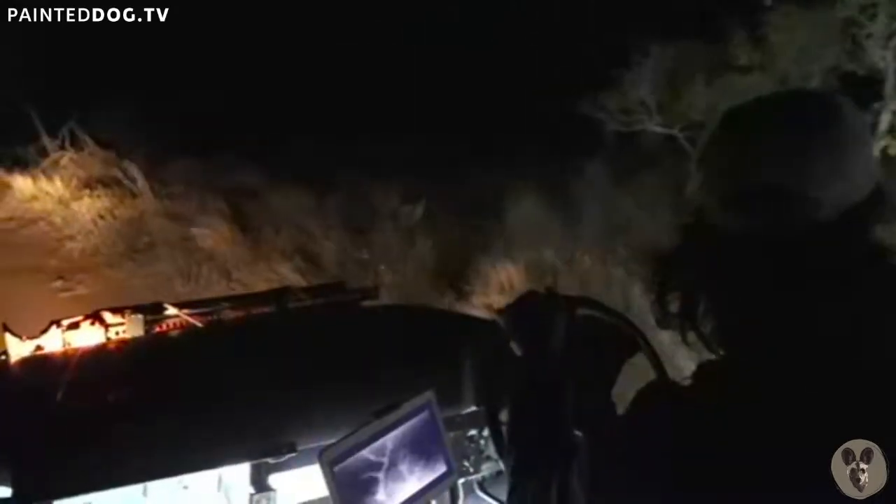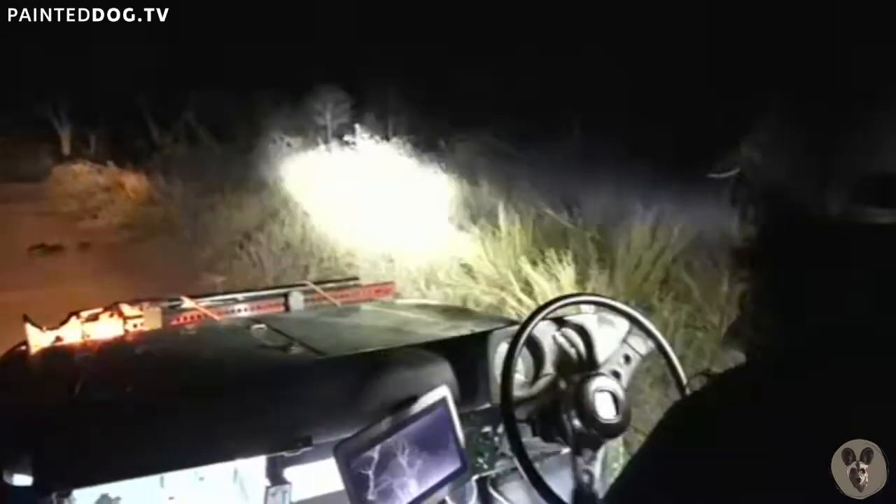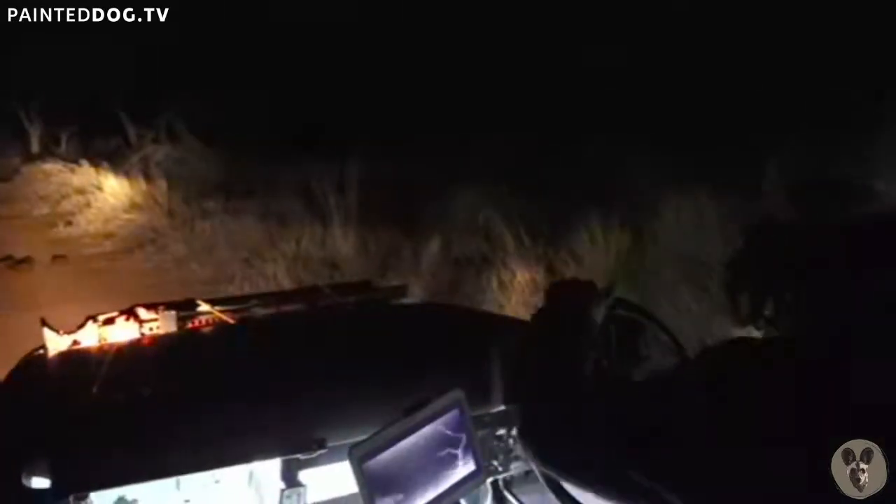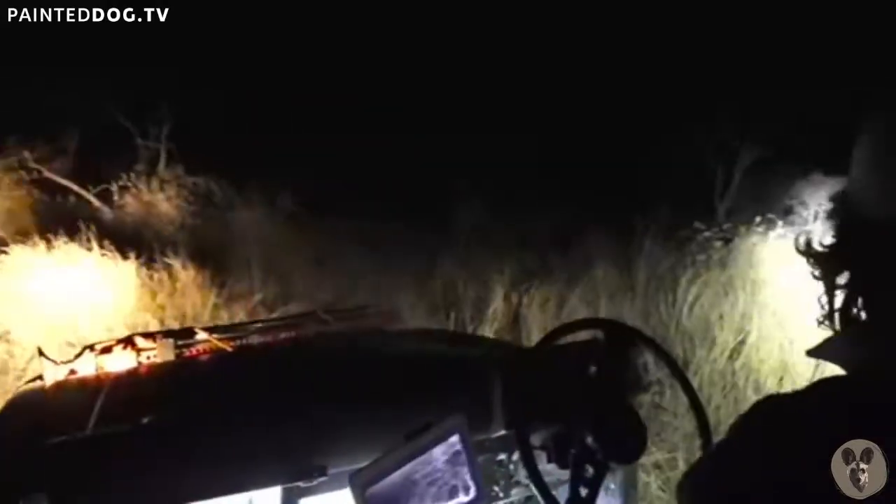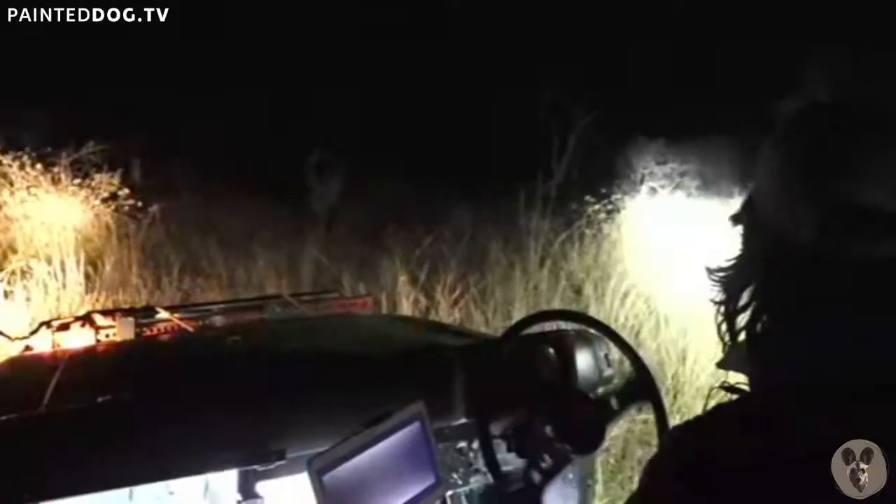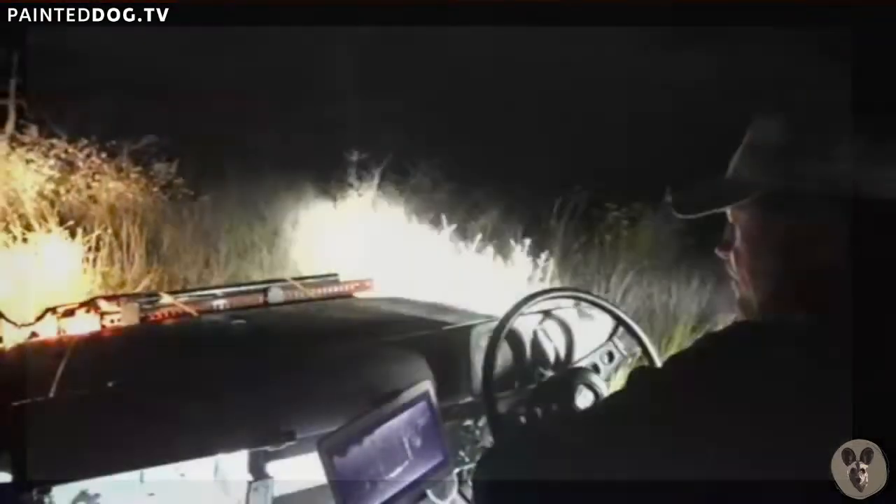Maybe not impala. You got anything there yet? There. What was that? What is that? You see there? Oh, it is impala. Okay. Shame. Yeah, it's impala. Okay, we're not going to disturb them any further.